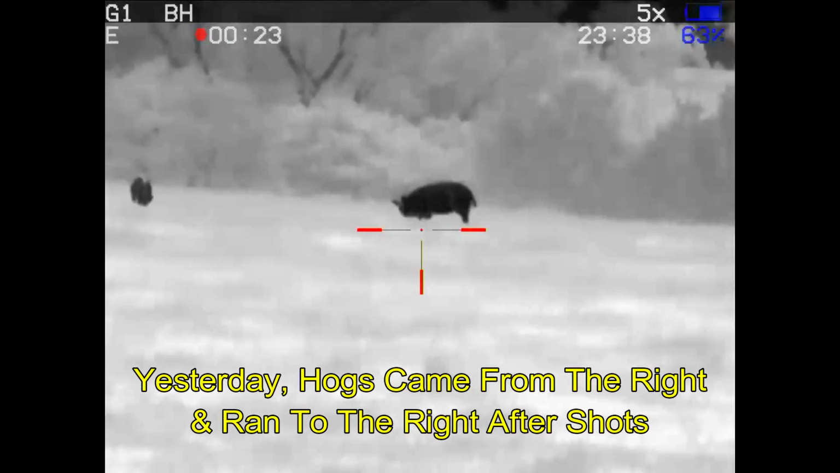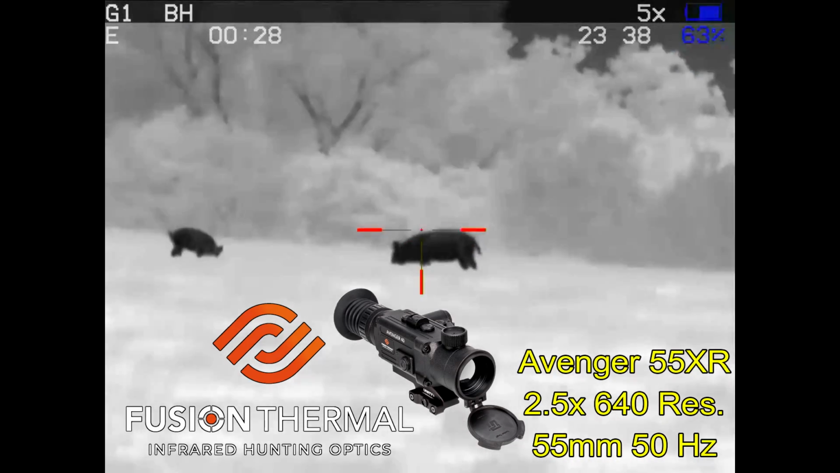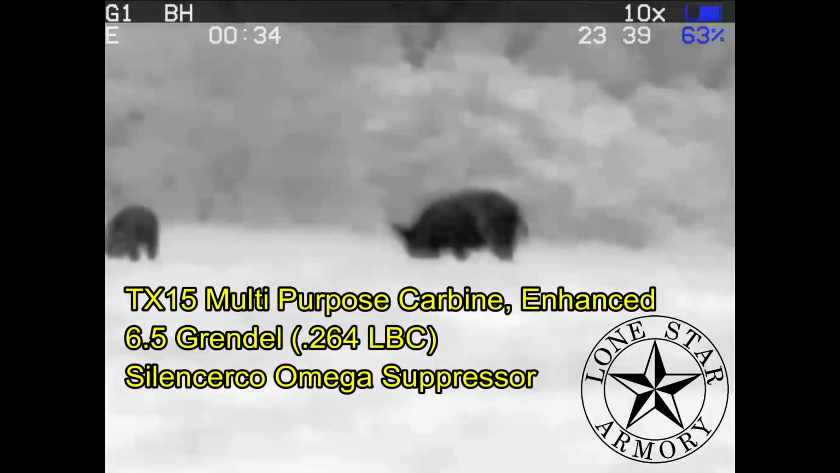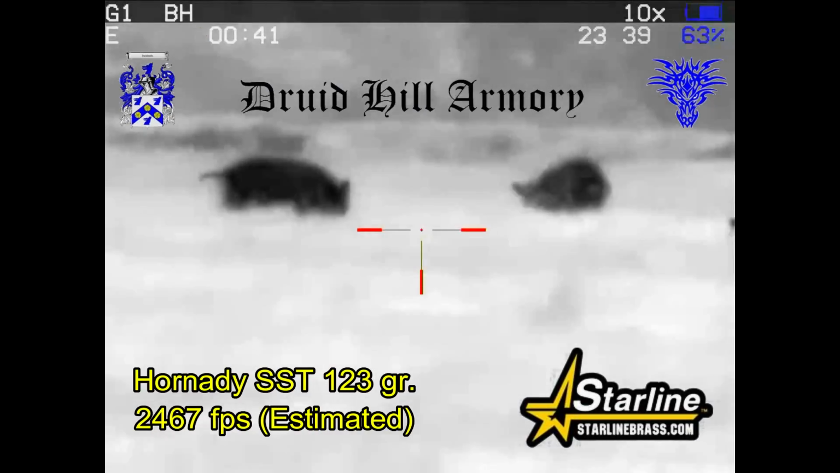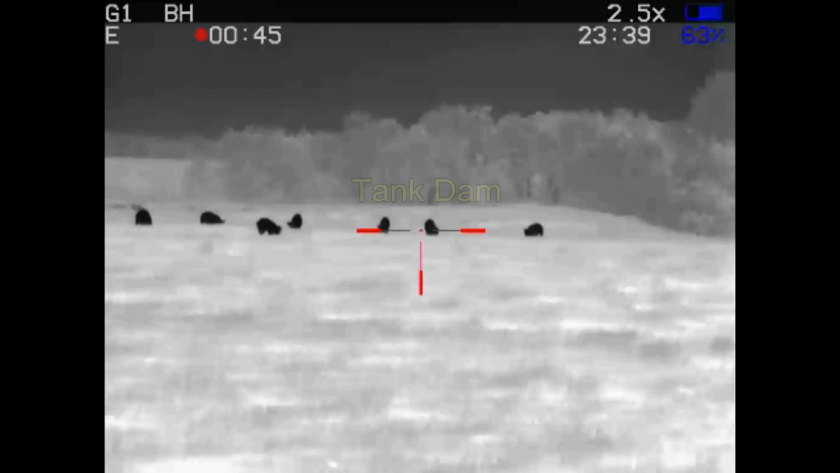I assume they're going to do that again. So when I'm set up shooting my Fusion Thermal Avenger 55 XR, I'm going to be starting on the right hand side, in particular with that sow. I hope to shoot her with my Lone Star Armory TX15 multi-purpose carbine enhanced in 6.5 Grendel, through which I'll be firing some Hornady SST 123 grain bullets loaded by Druid Hill Armory and a Starline brass.